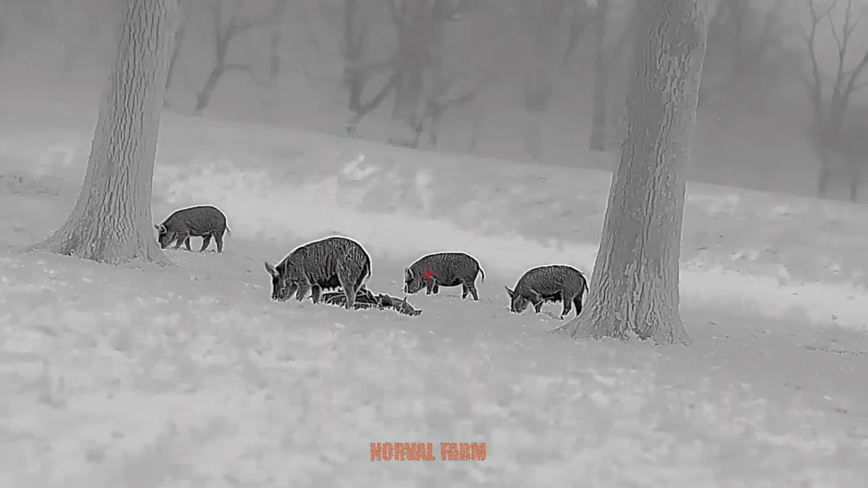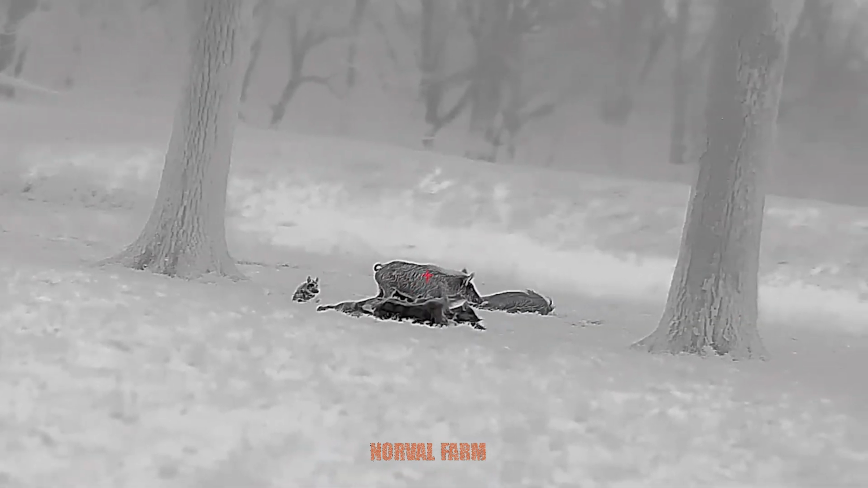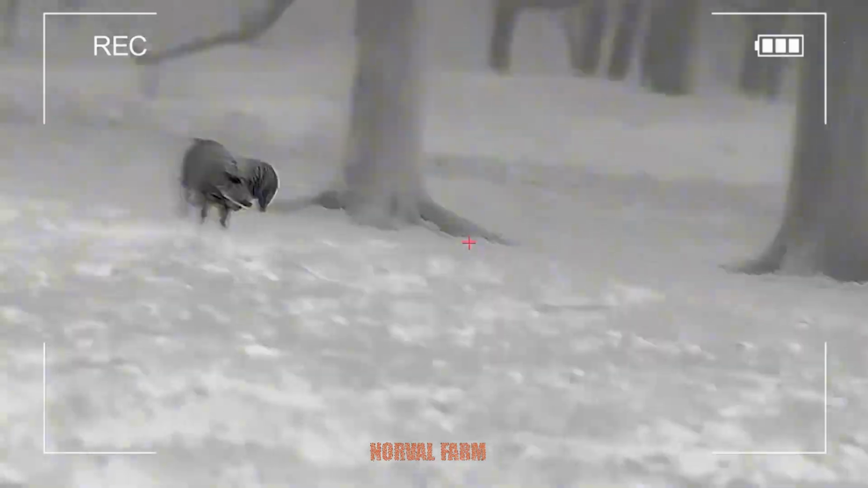But tonight, luck is not on their side. We locked our sights onto our targets and pulled the trigger, taking down these destructive creatures without hesitation.